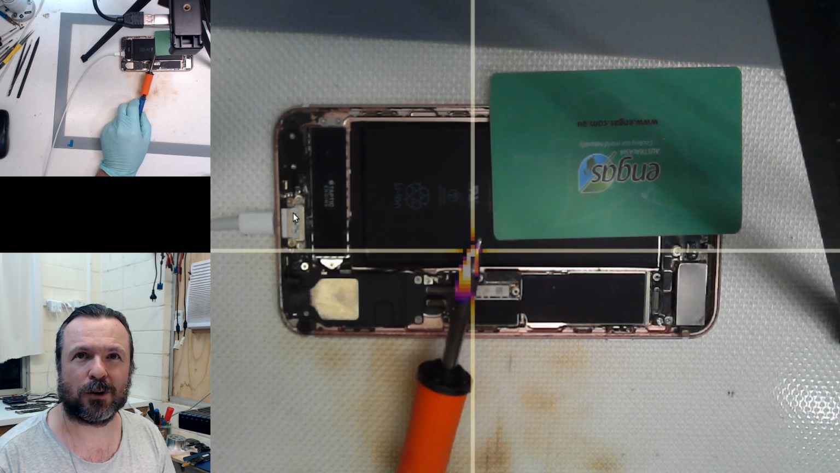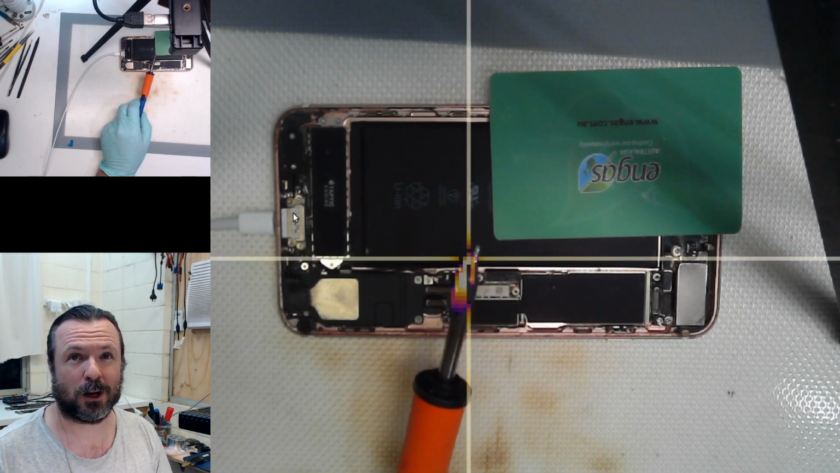Interesting that it's only the very tip that's getting hot. Mind you, I can tell you that the rest of the shaft gets pretty damn hot too.